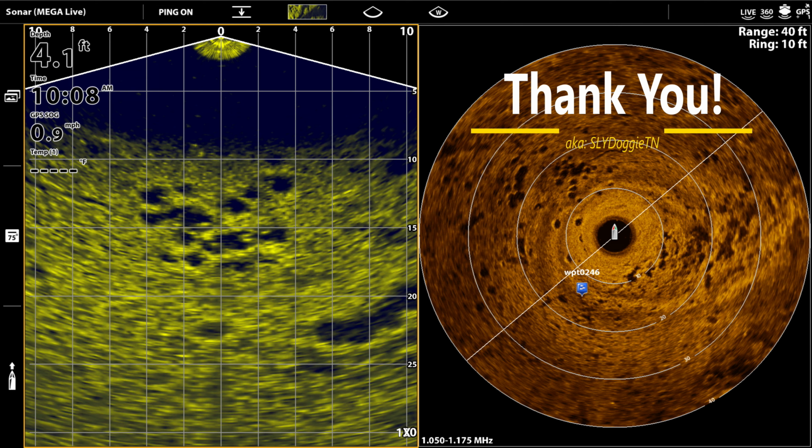So I hope you enjoyed this video. As I mentioned earlier, I am going to be having a companion video with a lot more details of the setup for Mega Live, how I captured these videos, and a lot of different spots around the lake, both with structure and with beds. You get a real good picture of how this Mega Live worked in this very shallow 4 to 4.5 foot water, very muddy and very productive lake.